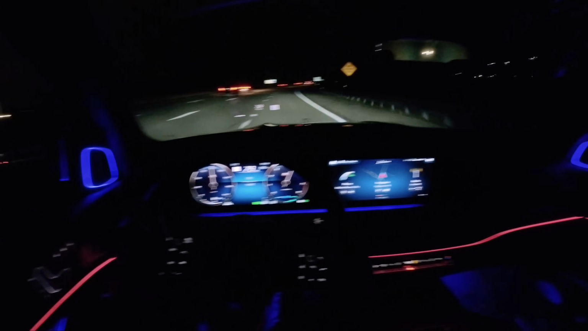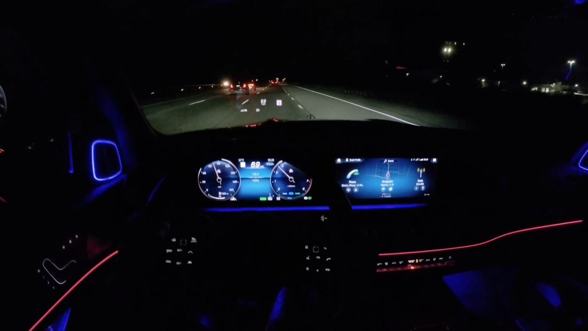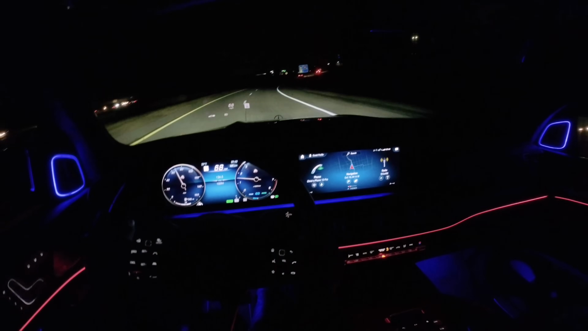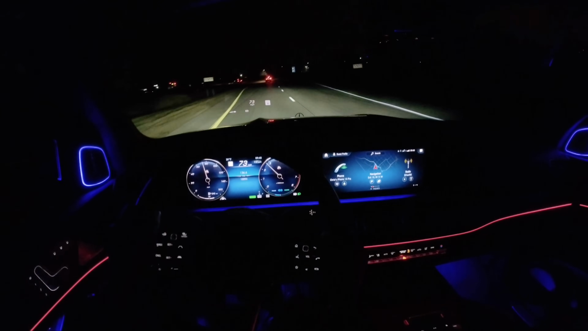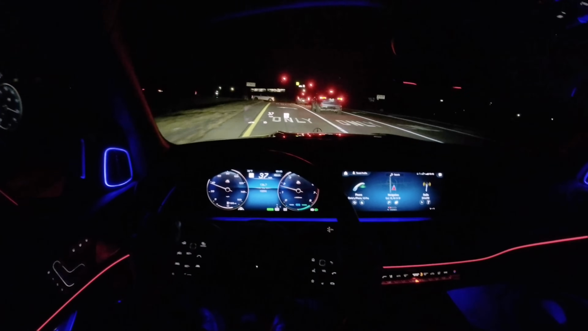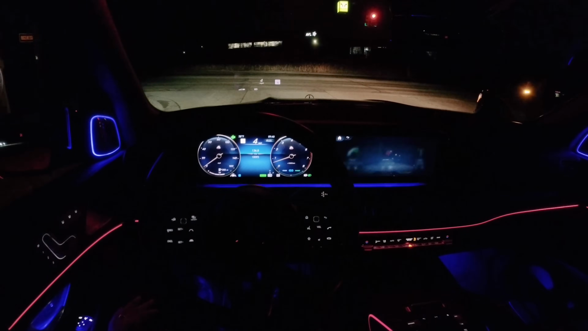And the amazing thing about this GLS 600 is that no matter what inputs you give it, it's always smooth, it's always comfortable. It never sacrifices comfort for performance. I love that this still gives you a feeling of old school luxury. There's just a wave of torque from the low revs. You get this bellowing V8 underneath your right foot. And then you couple that with all the modern tech that's been put into this GLS 600. It's pretty impressive behind the wheel.